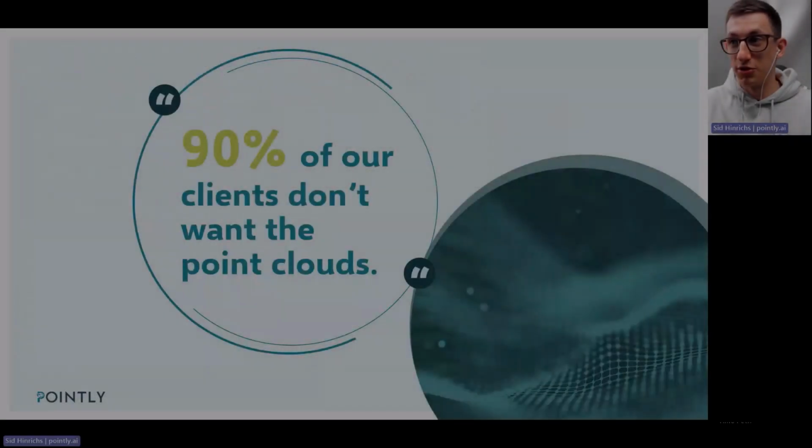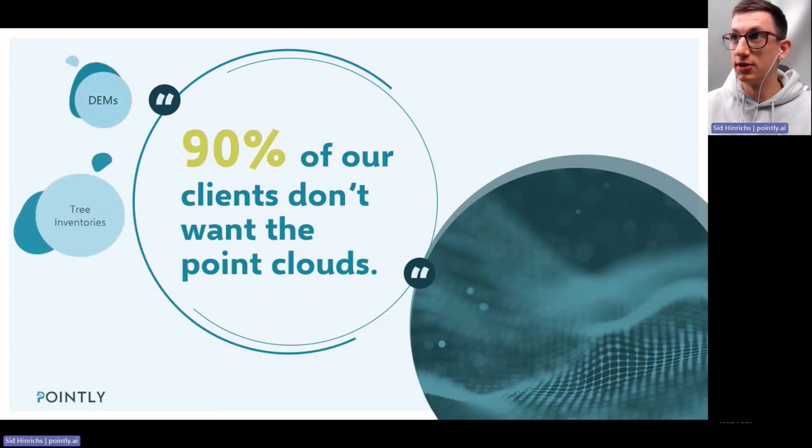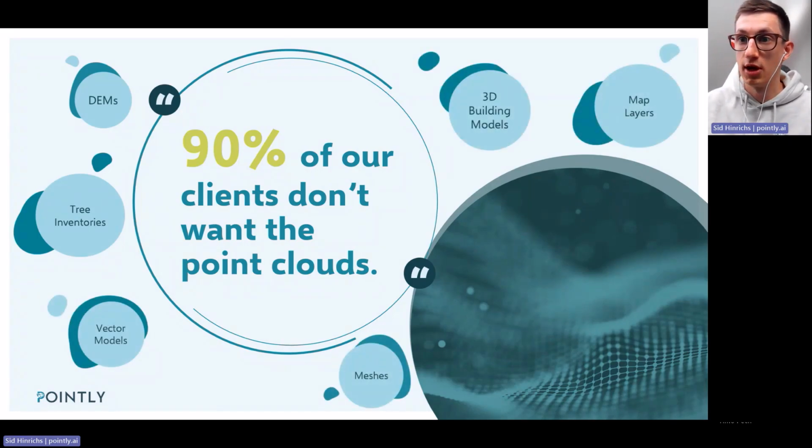I want to share a quick quote from one of our partners, and he once said 90% of our clients don't want the point clouds. And that quote really stuck with me because that partner, they are producing laser scanners, which are essentially creating 3D point clouds. So of course you wonder what do they want if they do not want the point clouds. In the end, point clouds are just a vehicle to create further data products like digital elevation models, tree inventories, or any kind of 3D models, map layers, or meshes.